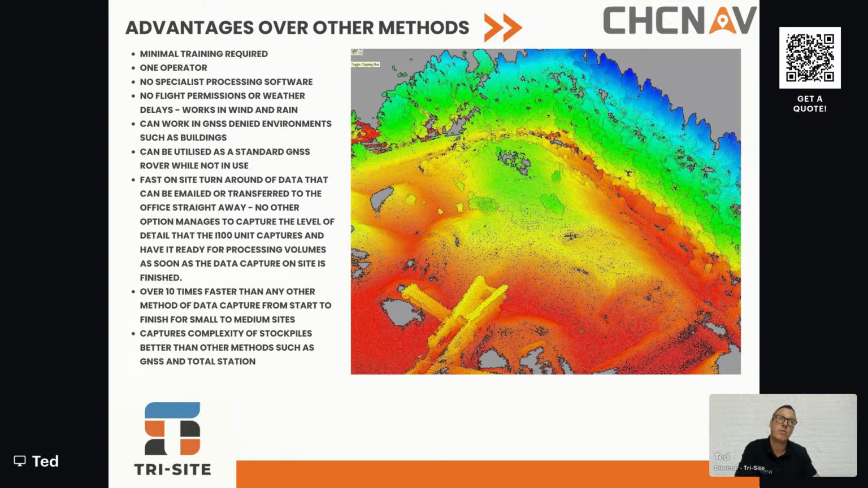So imagine it, you've got the detail of a UAV survey, you've got the ease of use of a GNSS rover, but you've got speed of probably up to 10 times faster than any other method of data capture. I did make some notes on that, but I seem to have lost those.